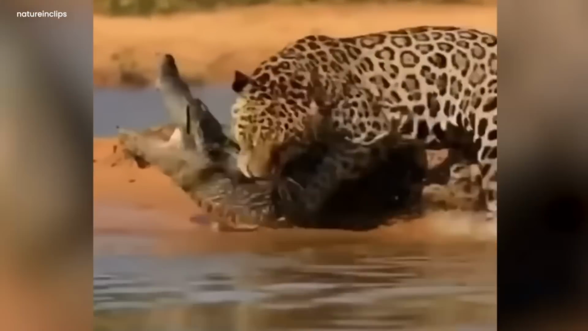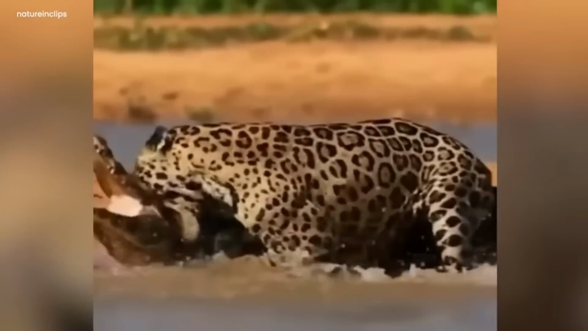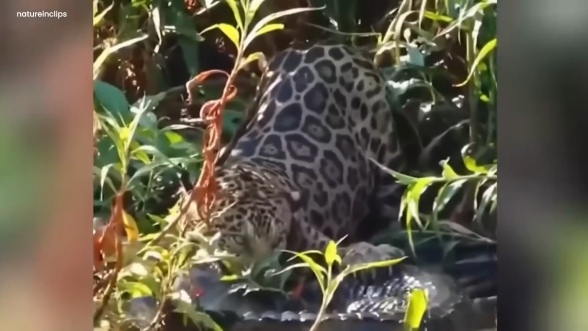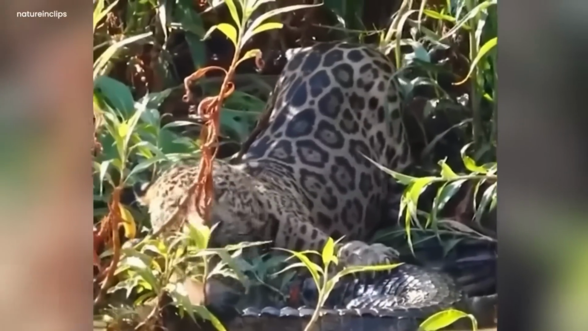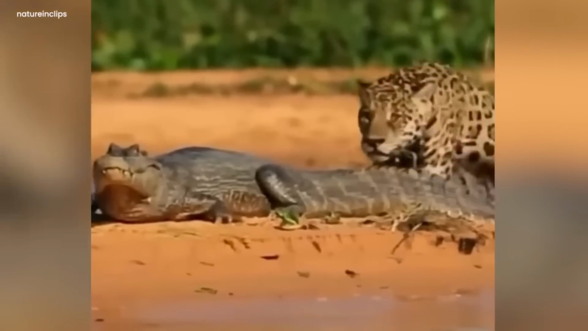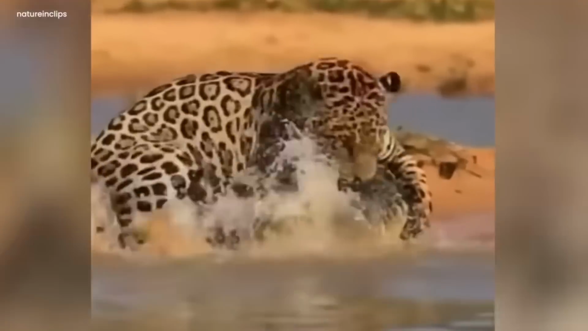At least the cruel jaguar dragged the crocodile to the dry land. Then, it tightly bites the crocodile's neck by its sharp teeth, and after a while, the crocodile was killed by the jaguar. It was a very haunted and eerie scene. This was a deep and great mystery that was captured by the camera in that river.